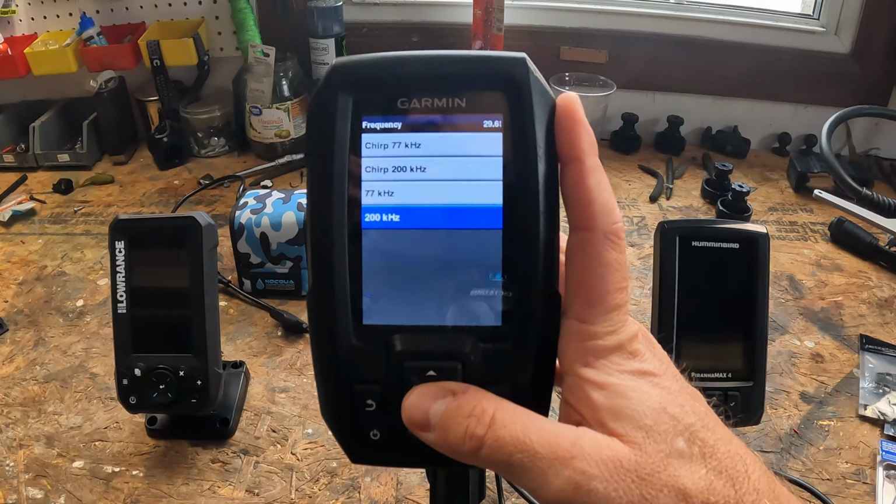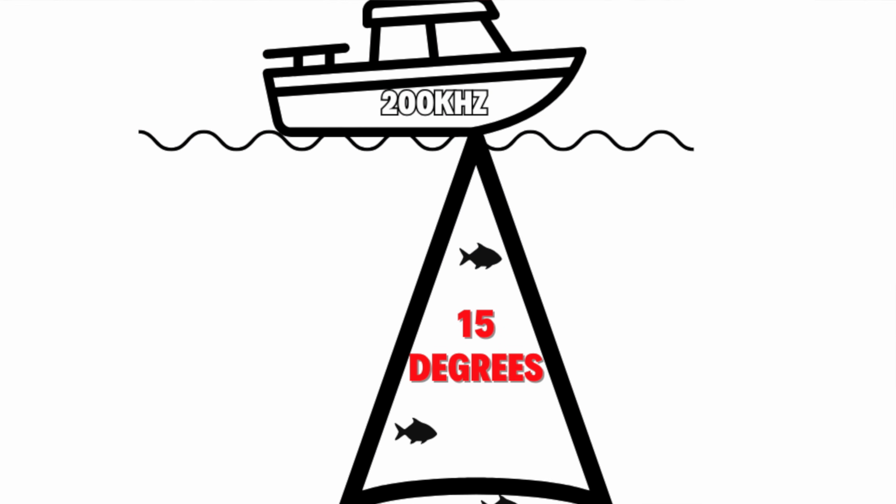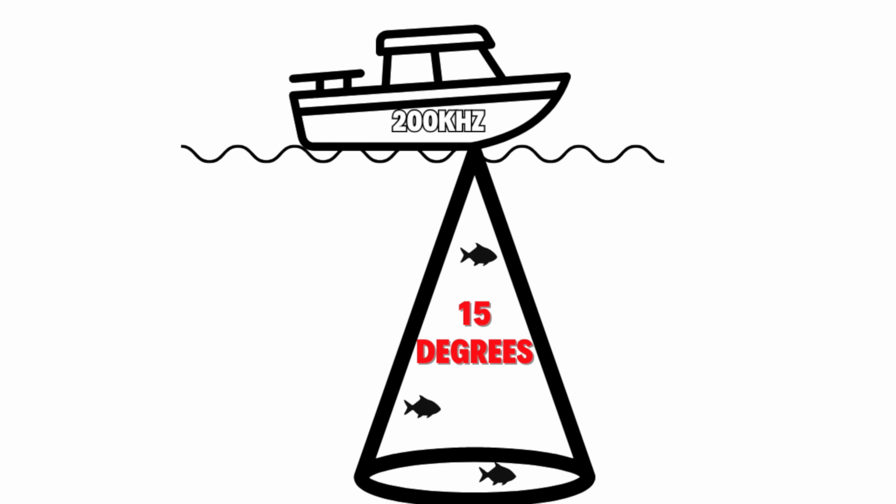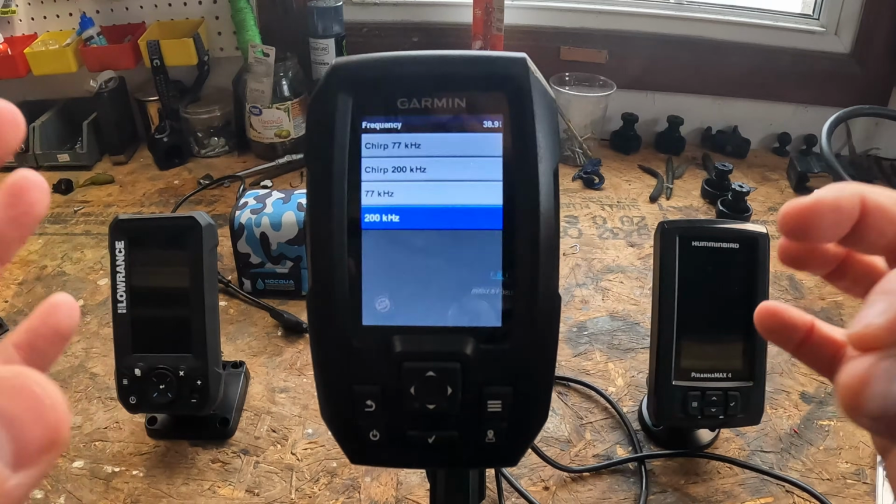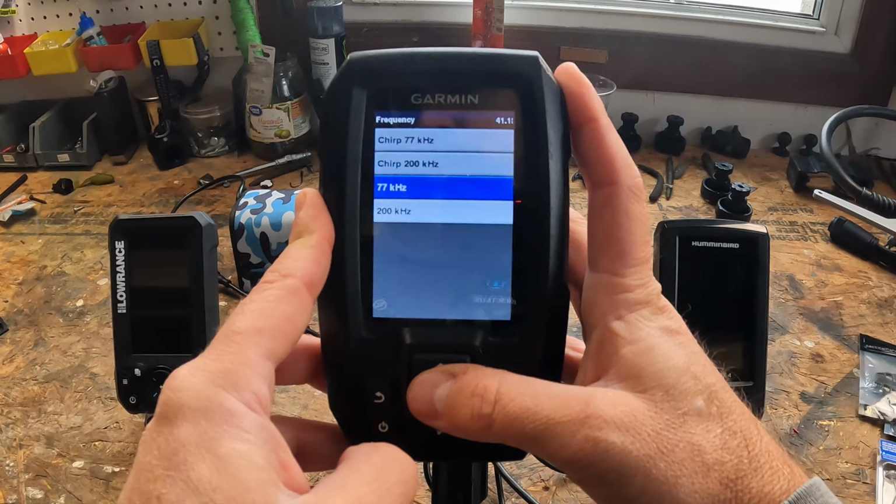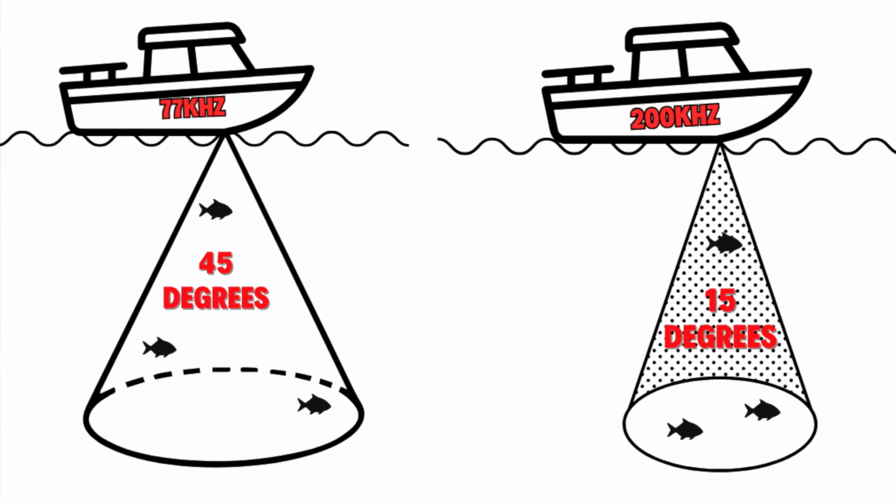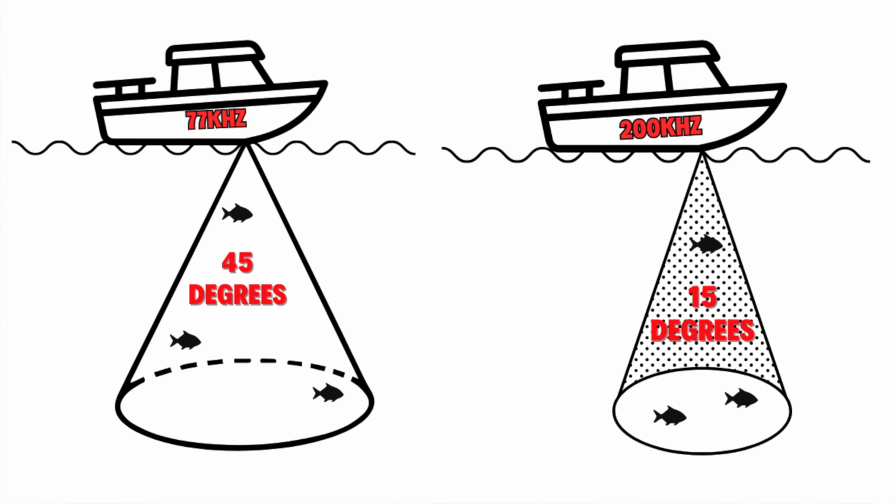So let's start with 200 kilohertz non-CHIRP. This is going to give you a 15-degree cone, right? It's narrow. It's best for target separation. Really great for shallow water, tight and crisp arches. If you go up to 77 kilohertz, this is a single beam, right? And this is a 45-degree cone. It's very wide, really great for scanning large areas and finding more fish, especially in deeper water.